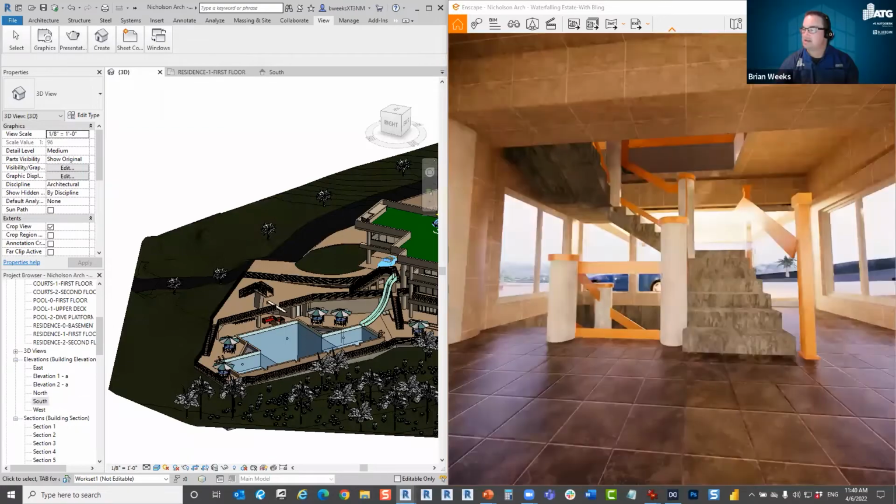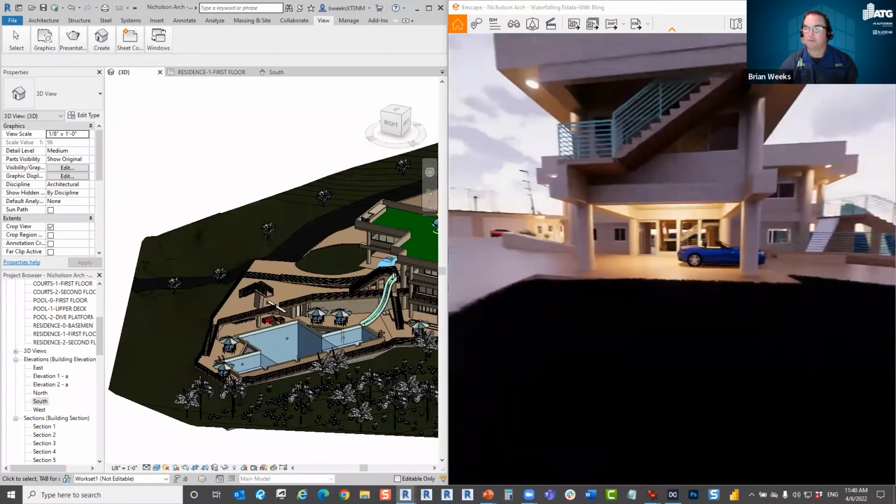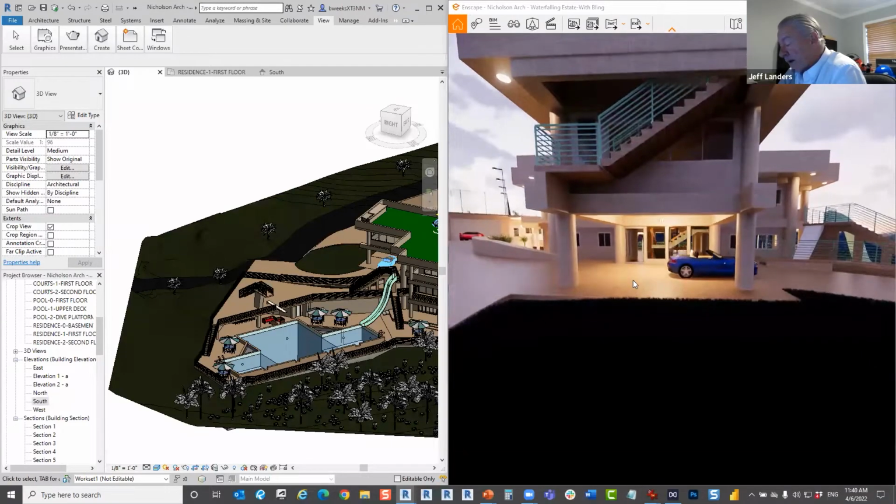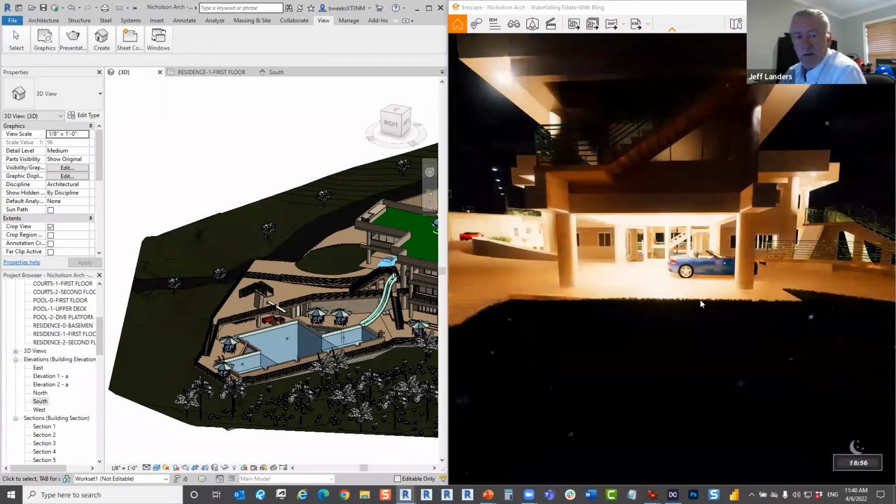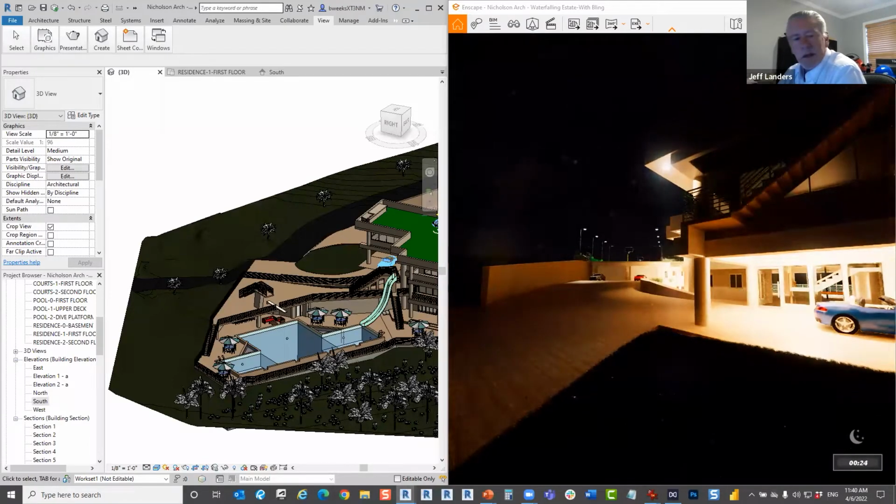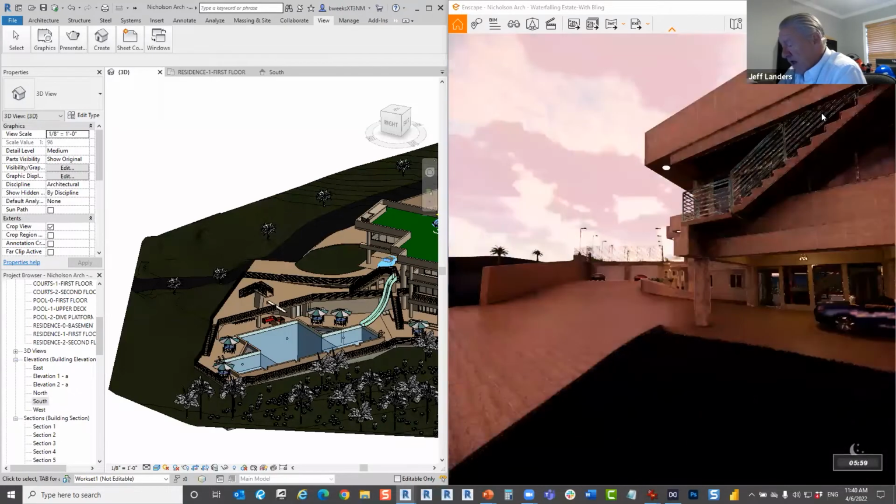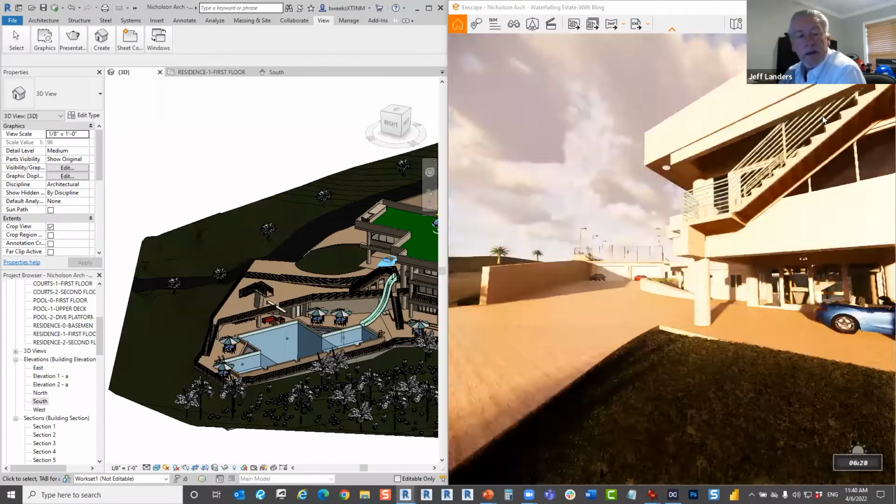Do you process your scans in Cyclone Register 360 or Recap, or both? Because we have pre-registration technology now, the registration is done in the field, run into Cyclone Register 360, and we proof it there.